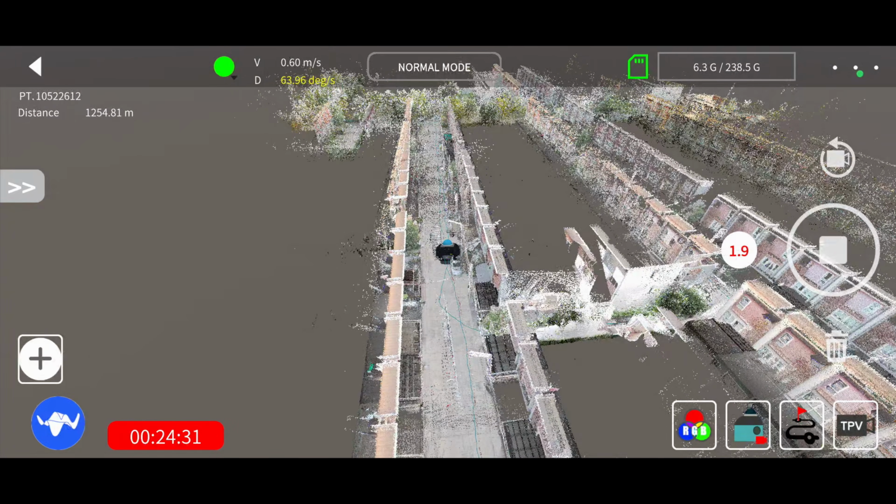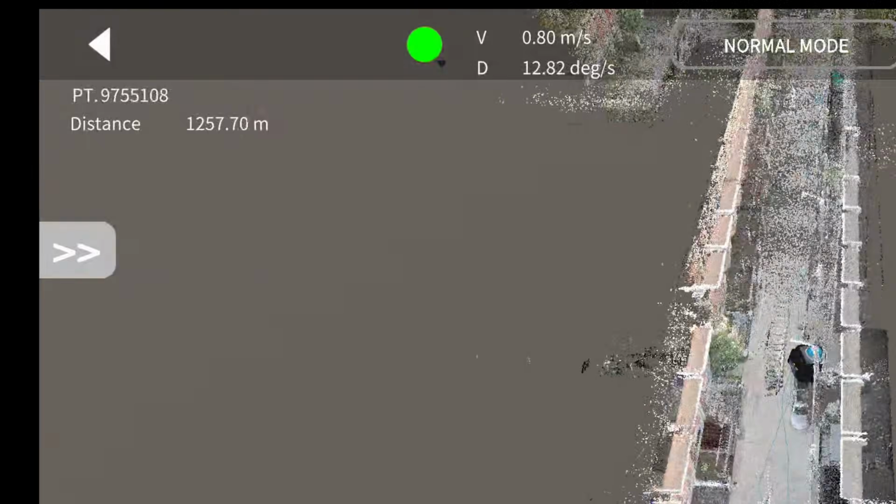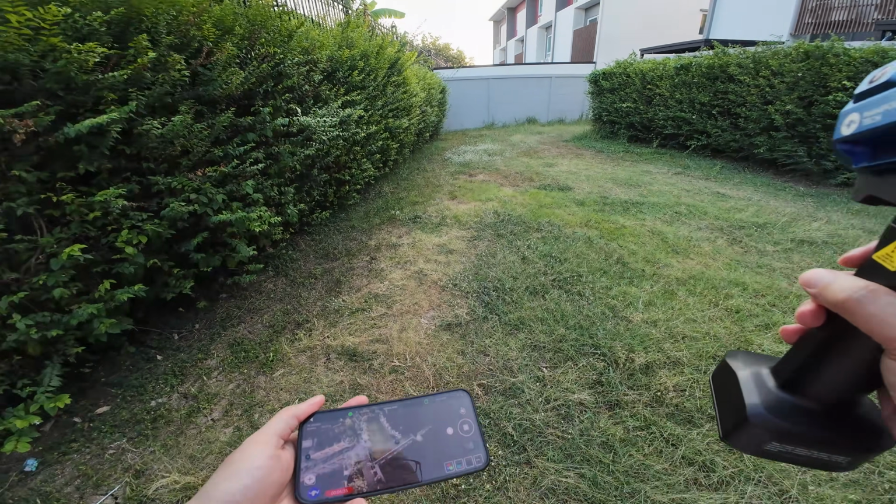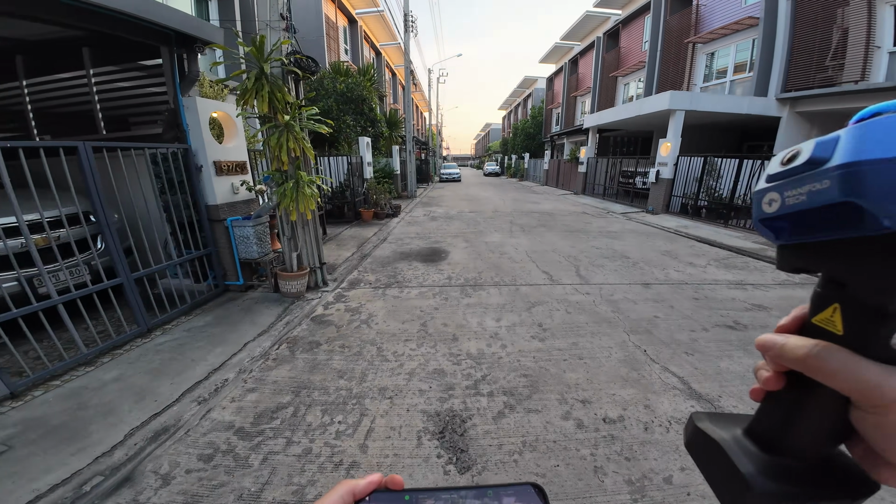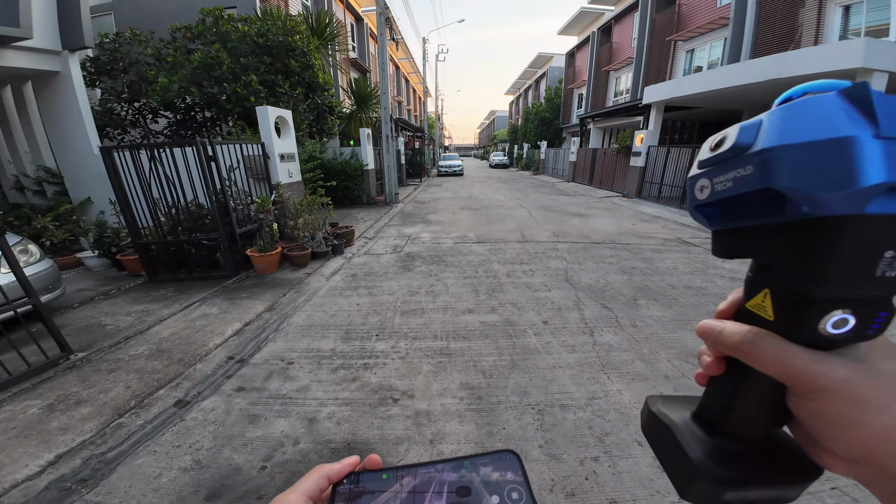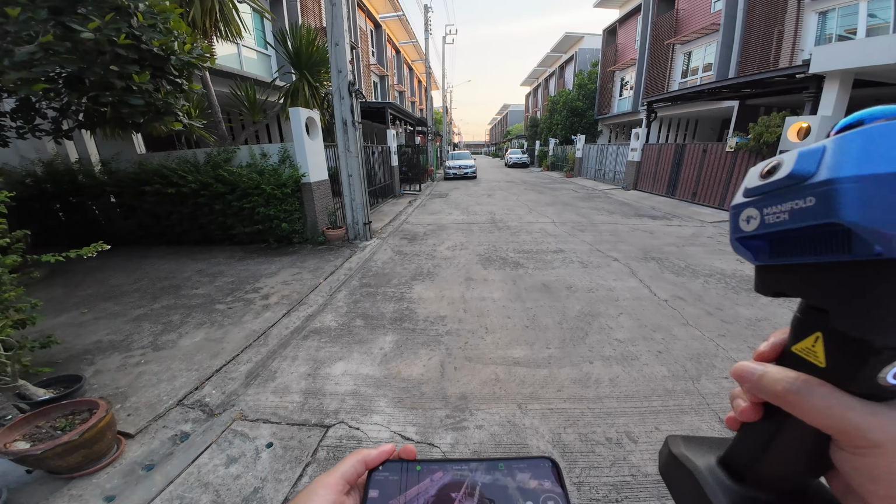Next, I will run a long outdoor scanning test covering over 1,200 meters of travel distance. The scan took 24 minutes to complete. The outside temperature was 40 degrees Celsius, yet the scanner ran smoothly without any issue or hiccups during the test.